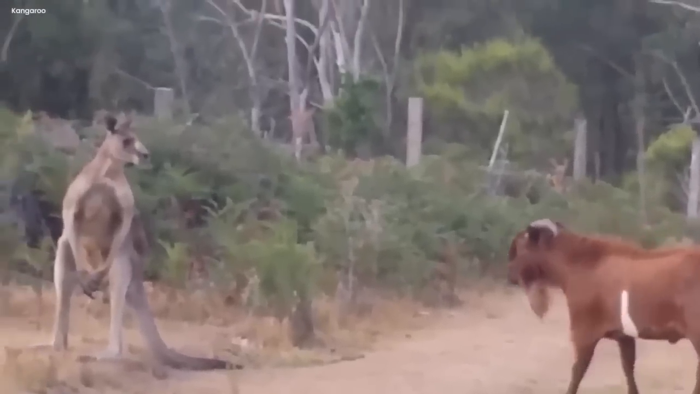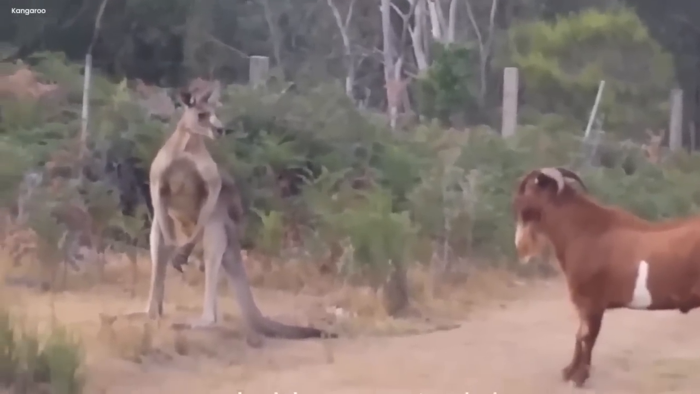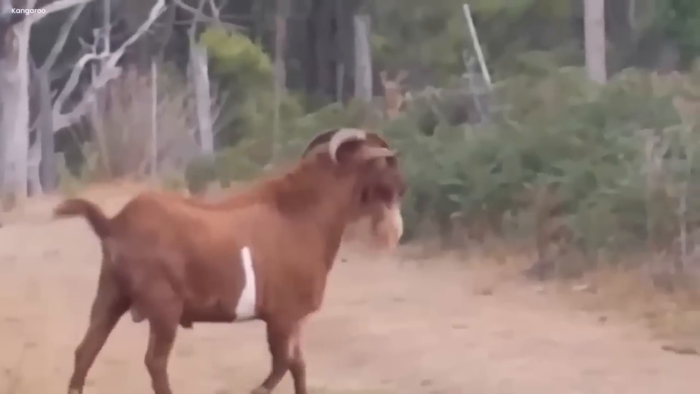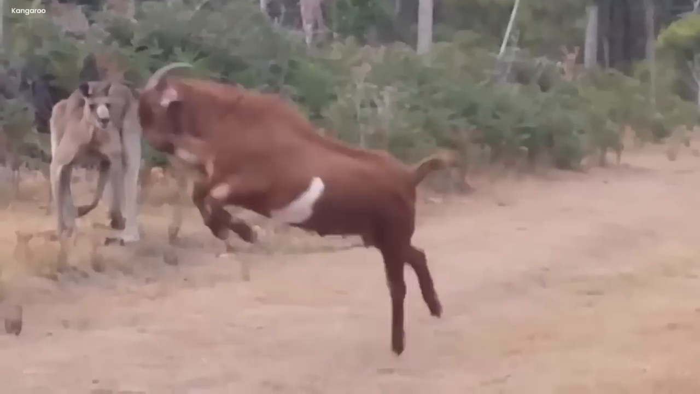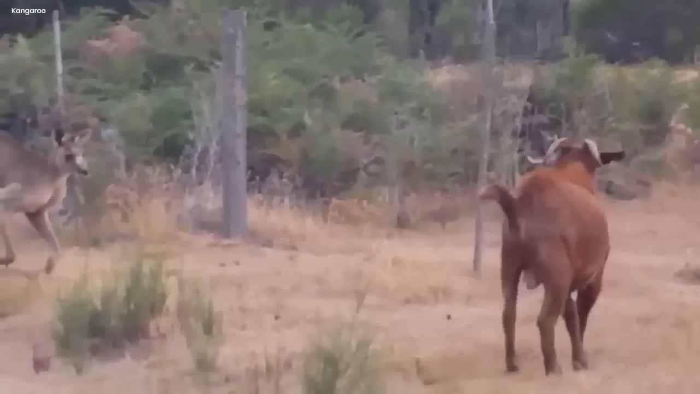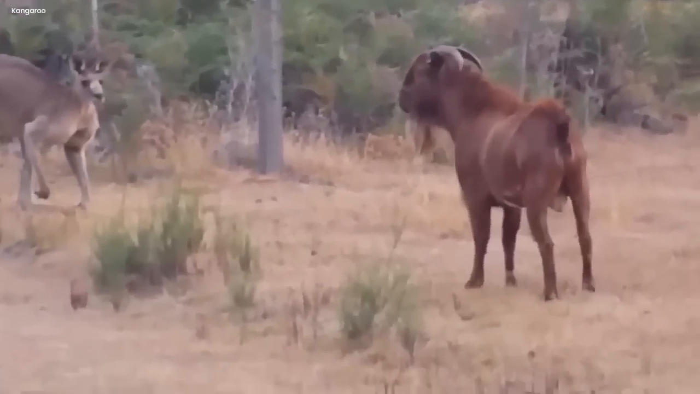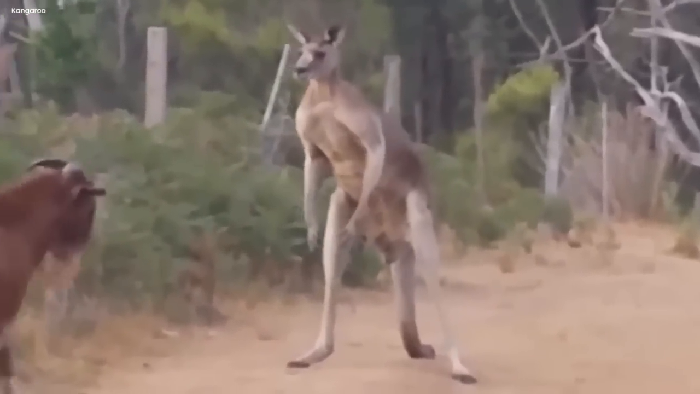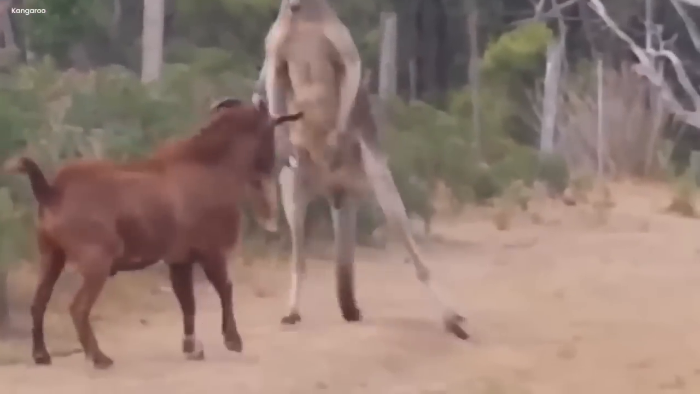The goat with quivering legs didn't seem to give in to fear, even though it faced a much larger foe. But this goat was no pushover. It raised its tail high and faced the kangaroo head-on, matching every powerful blow with unyielding resolve. Their struggle was intense, and it felt like time itself was holding its breath, watching this strange duel.